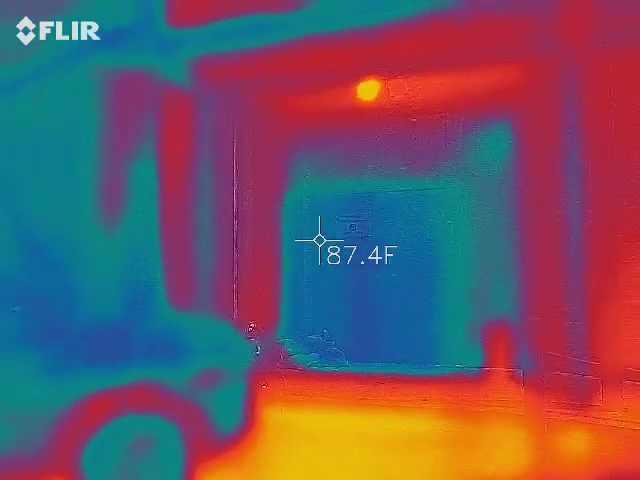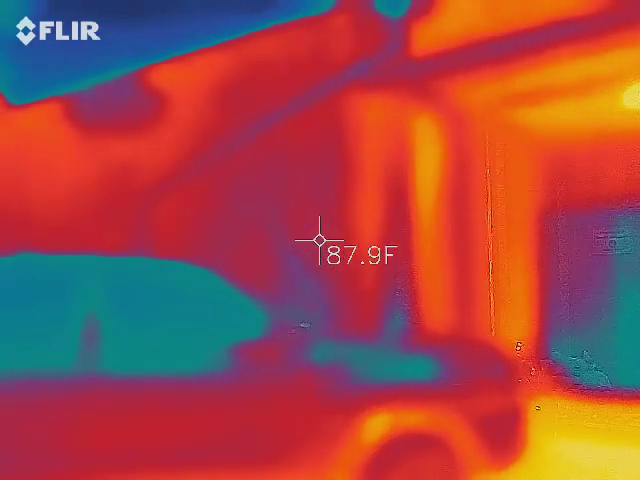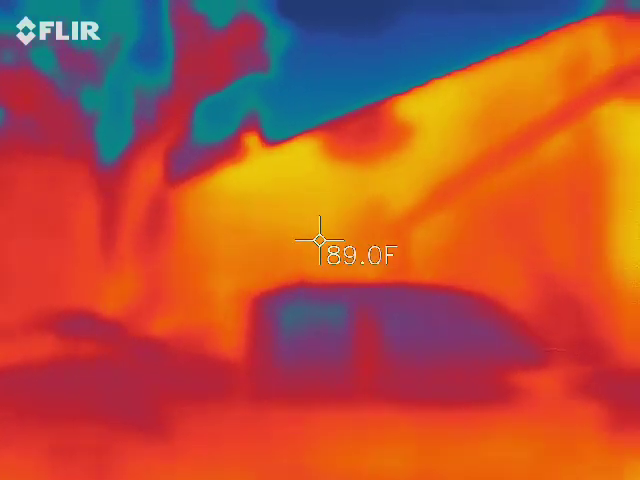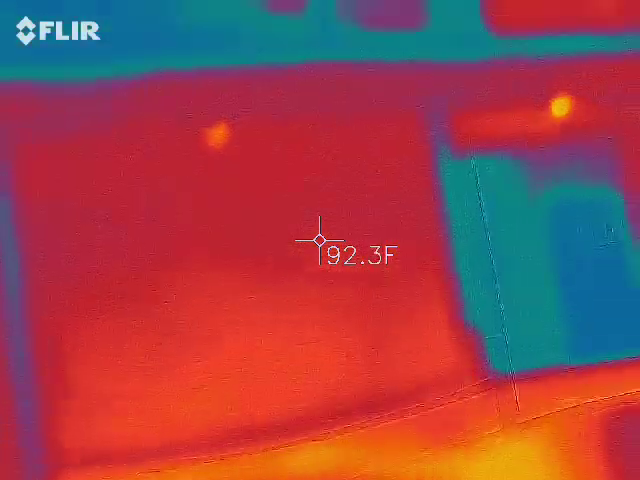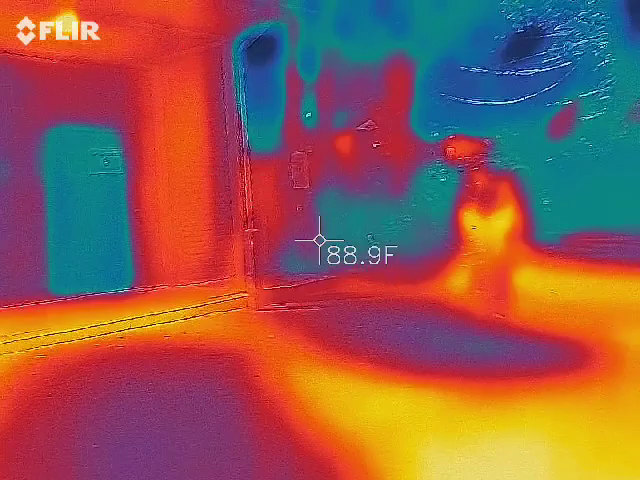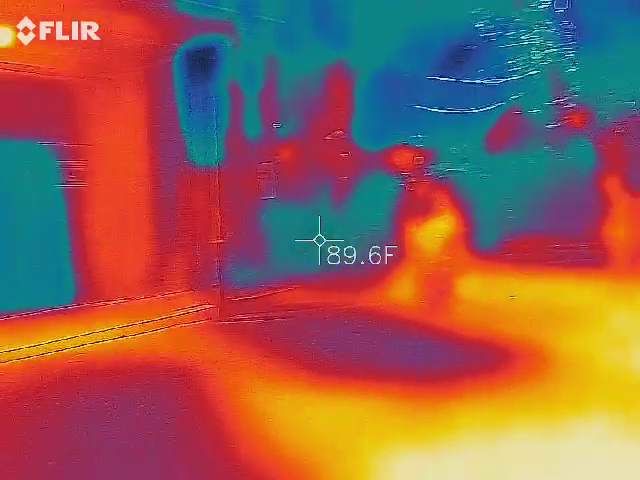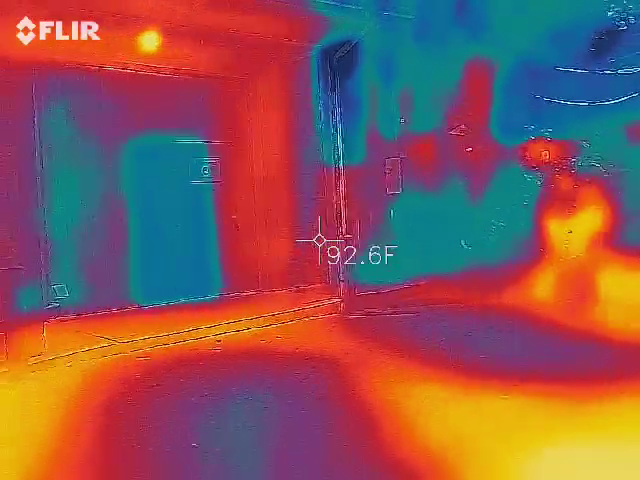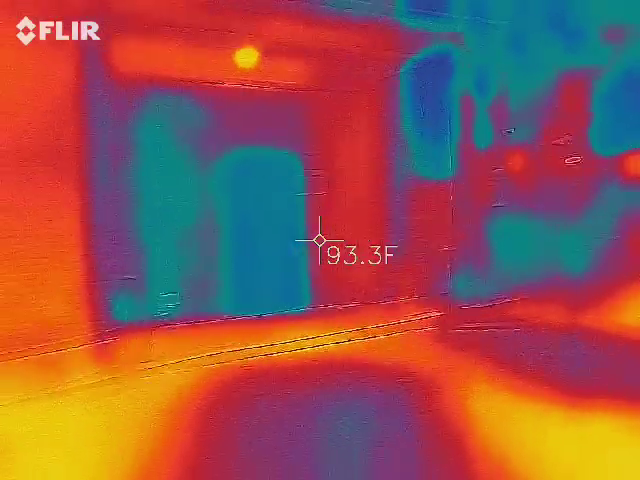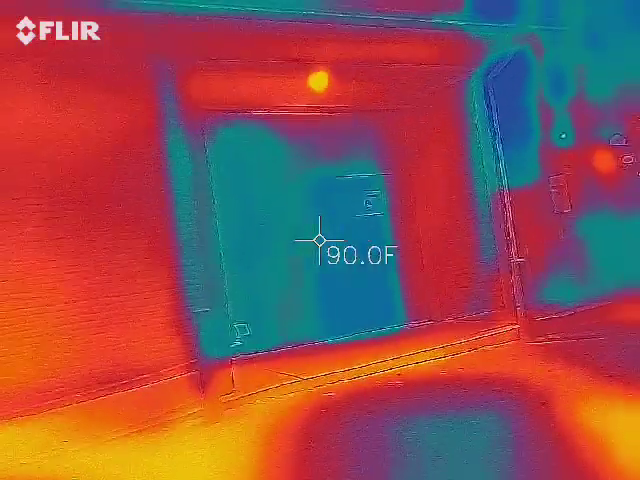It's colder right here. Then it's higher, colder. All right, right here it's colder, then it gets hotter. So what did that mean?